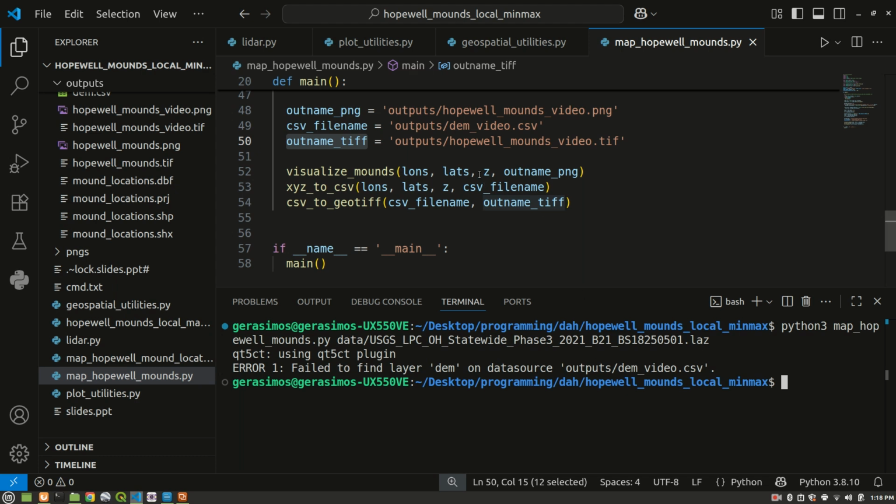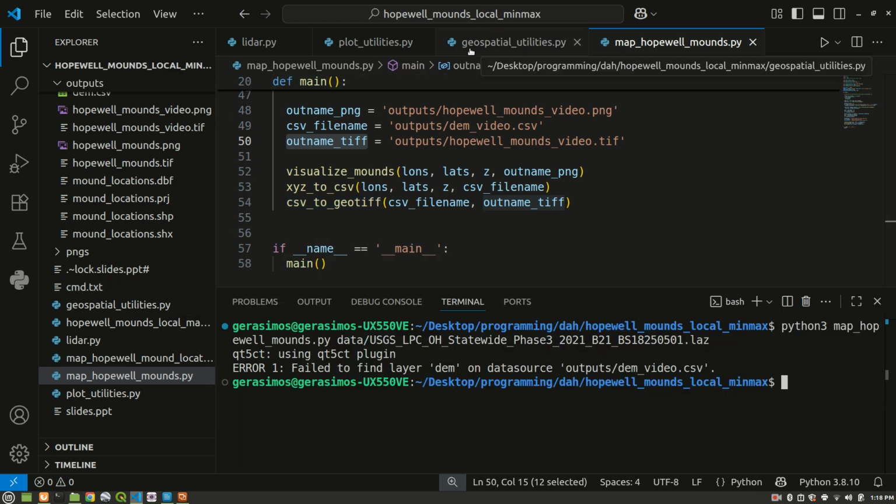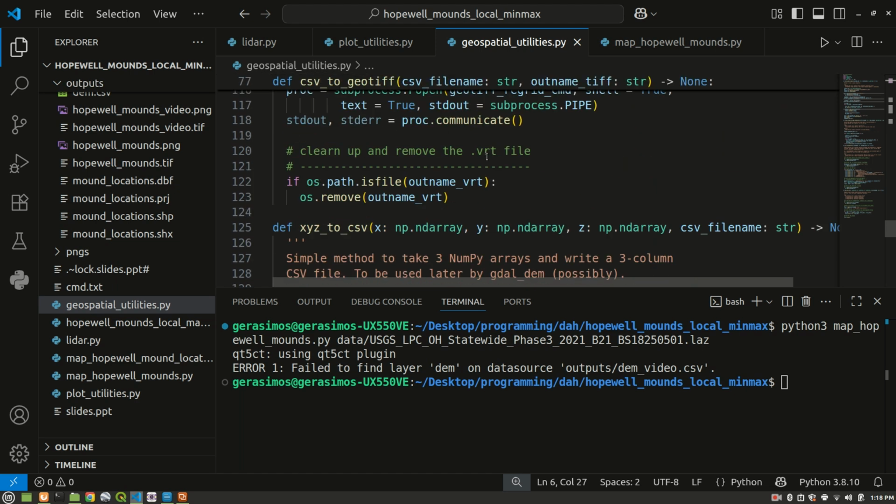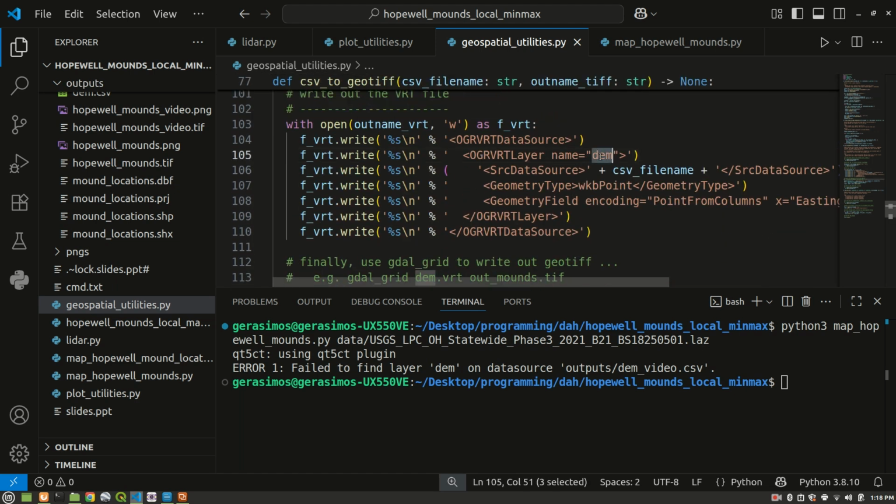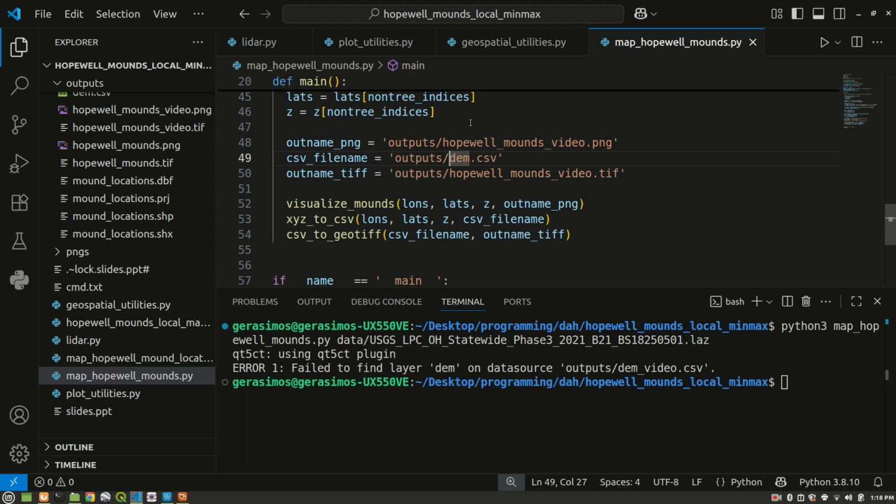When we run the GDAL grid utility, the CSV file has to have a certain name, because we're creating a virtual file here. If we go to geospatial utilities, I think we just have to give it the name dem.csv. So that's my mistake. Let's just call it dem.csv, and we'll dump it out to the current directory. Both of these files: we have dem.csv and Hopewell Mounds video.tiff.